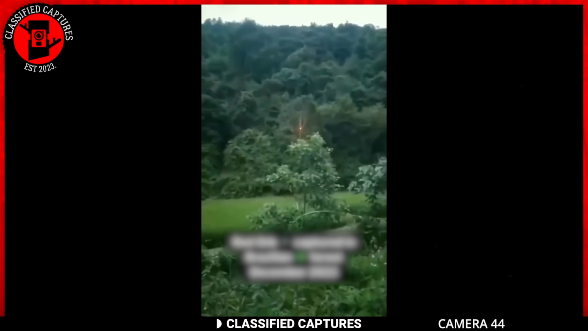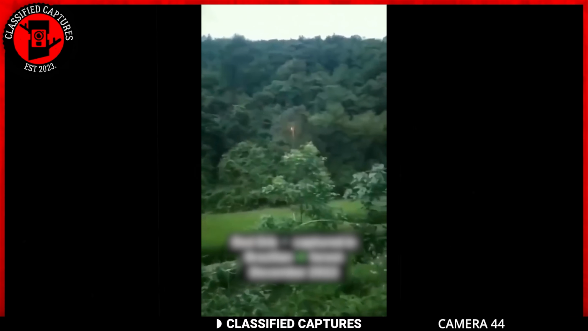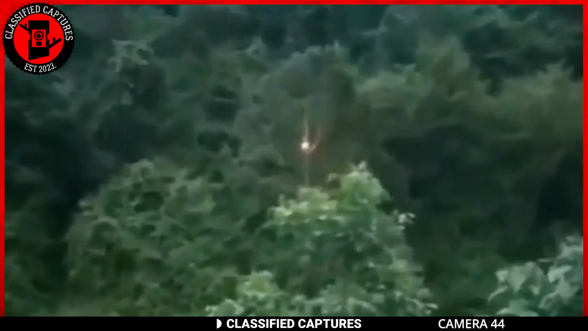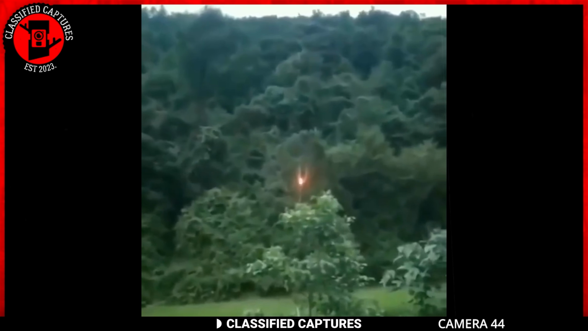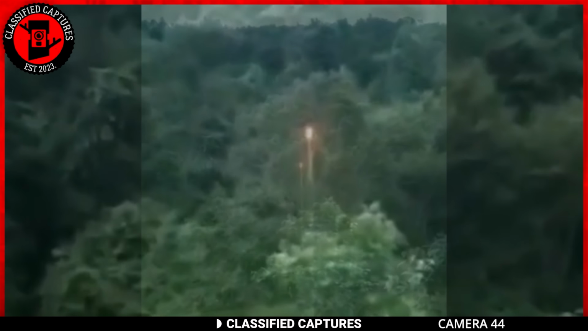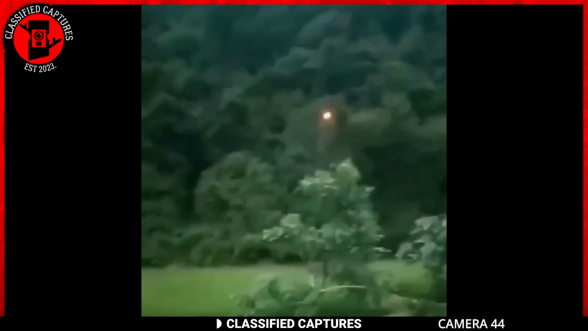In the heart of the Amazon rainforest, a captivating and mystifying scene unfolded as someone managed to capture a mesmerizing sight from a distance. Among the thick cluster of trees, a red orb appeared, rising gracefully as if emerging from the heart of the lush vegetation. This glowing spectacle resembled a fiery flame. But what could it be?